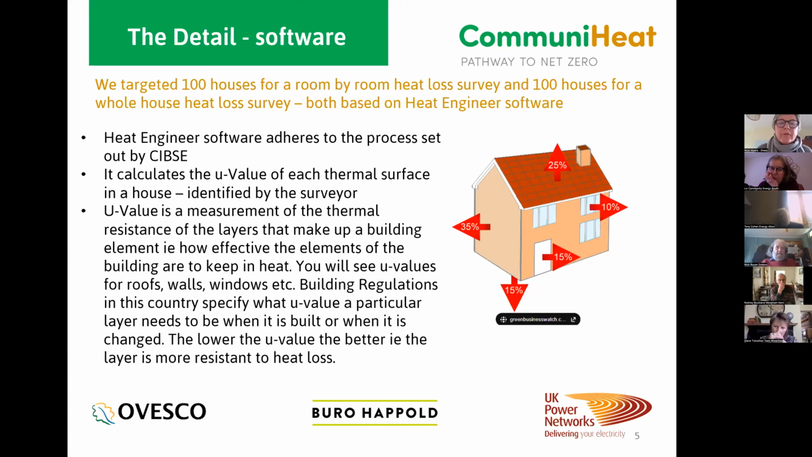We'll also have to identify the windows, are they double glazed? And the software also asks that you size the radiators. You have to measure up all the radiators because we're interested in how much those radiators emit heat out to see whether they're suitable for heat pumps.